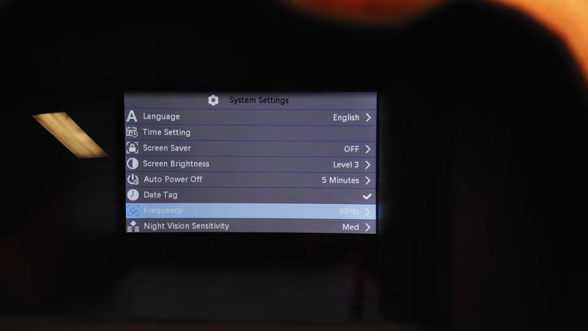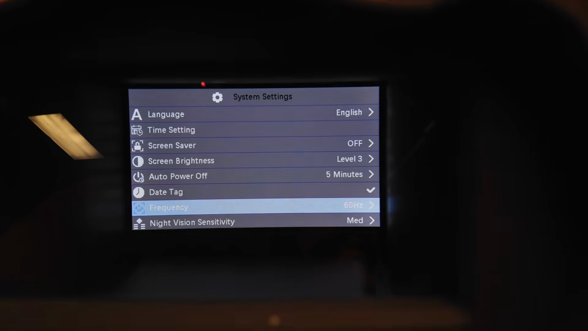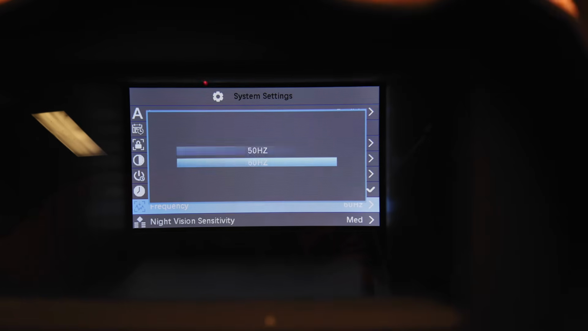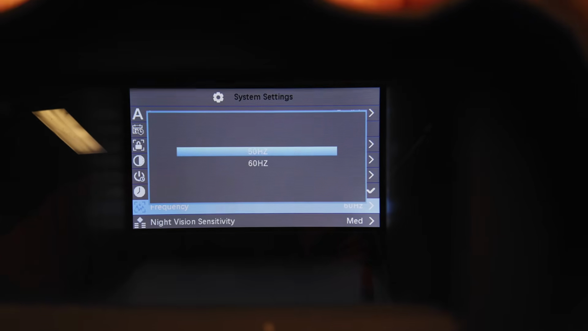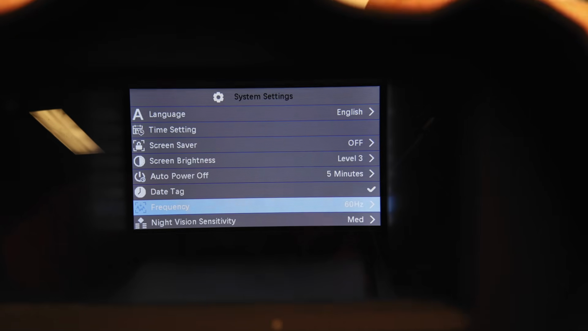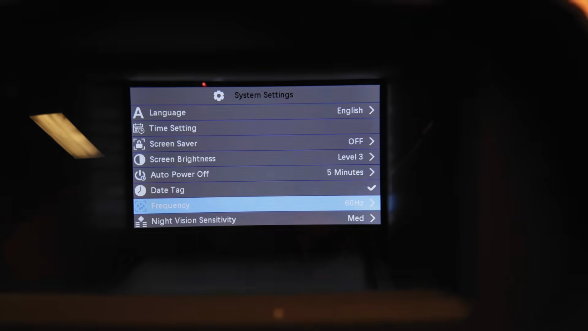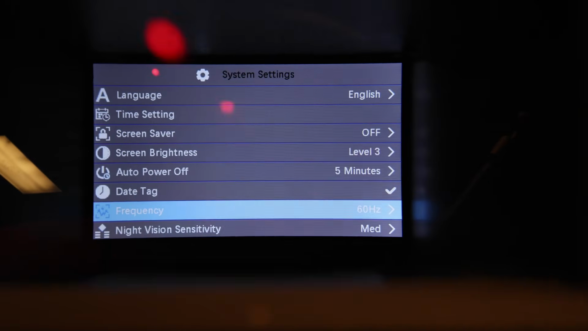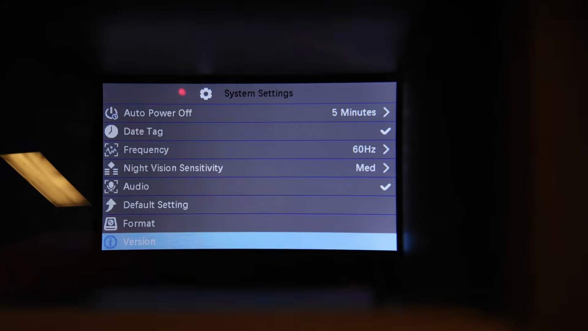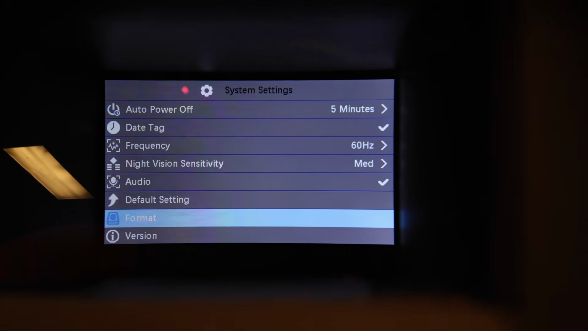So if I go up there, I'll hit my camera button and I can select with those up and down arrows which one I want. Hit the camera button and we're set at our 60 hertz. Like I said, this is pretty self-explanatory. Pick your settings. You can format your card there by selecting that one.